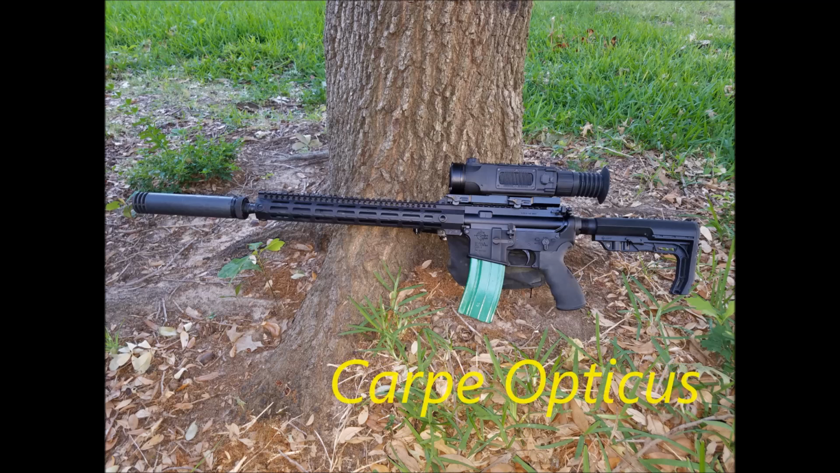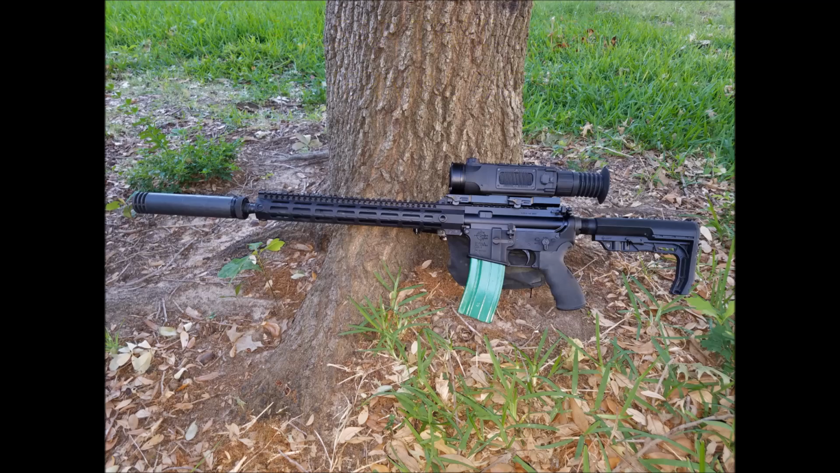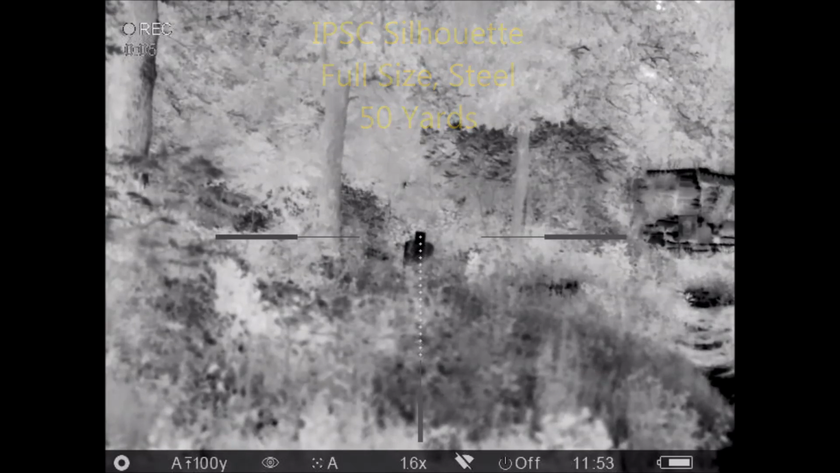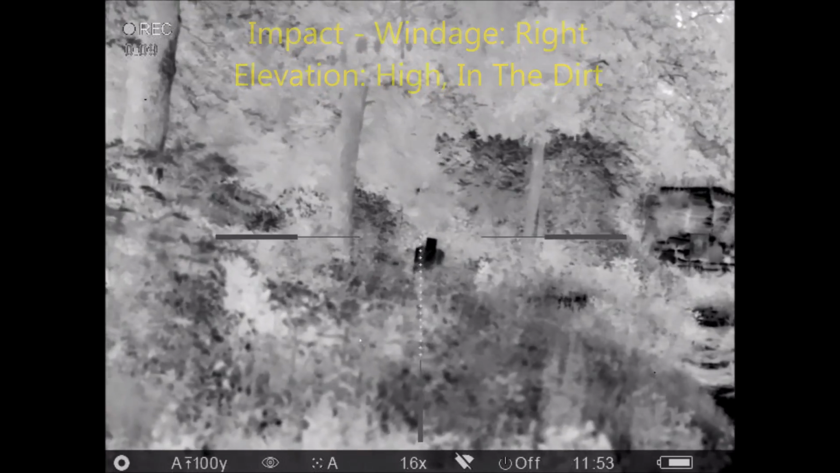Carpe Opticus. Today I'm going to be zeroing the Pulsar Trail XP50 thermal sight on a 6.5 Grendel rifle. Set up on a steel target at 50 yards. It's been heating up in the sunshine. The first shot is high into the dirt and off to the right.